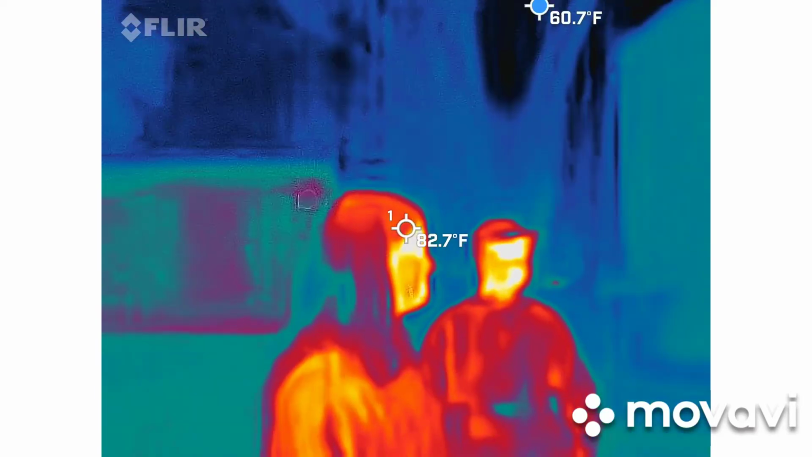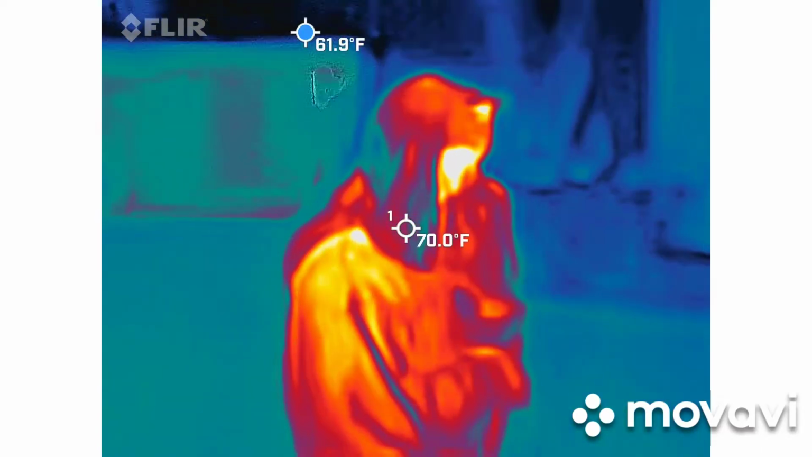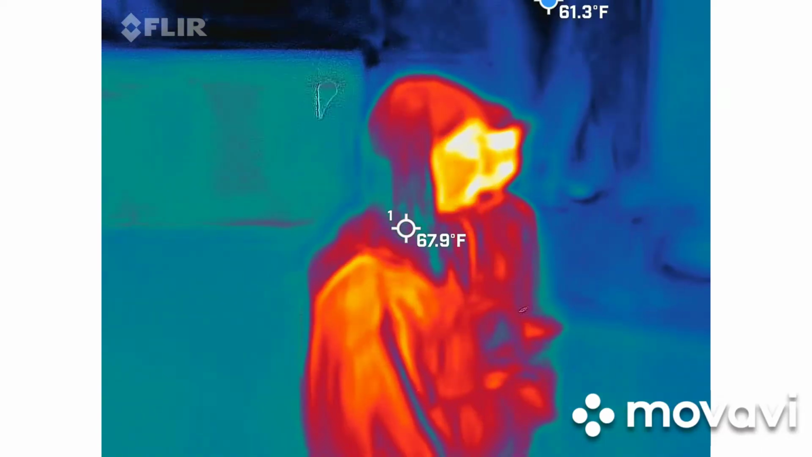Your particular device. See how she straightened up real quick when I looked over? I might be the one to keep her in check.